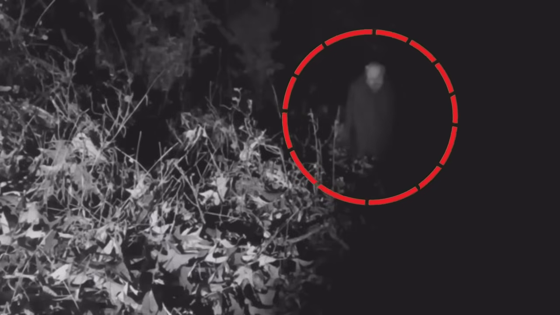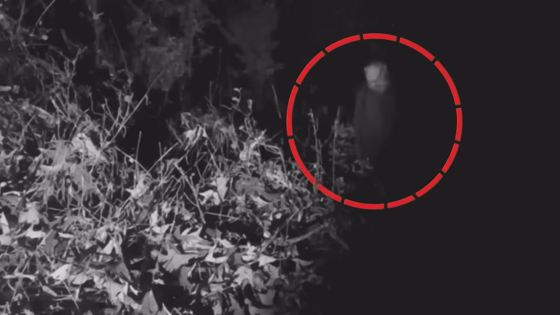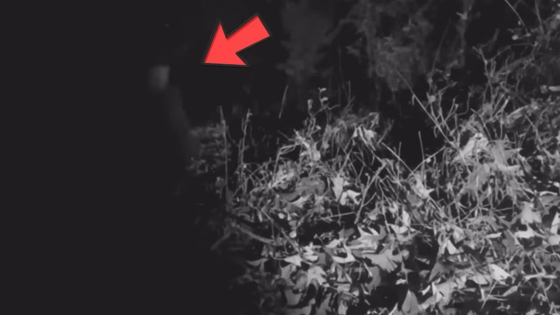Advancing slowly and limping slightly, the freak walks towards the camera, and just when the camera would capture its whole figure, it disappears from the lens, which could be proof of the video being distorted. Or it could actually be a real weirdo living in the dark forest.